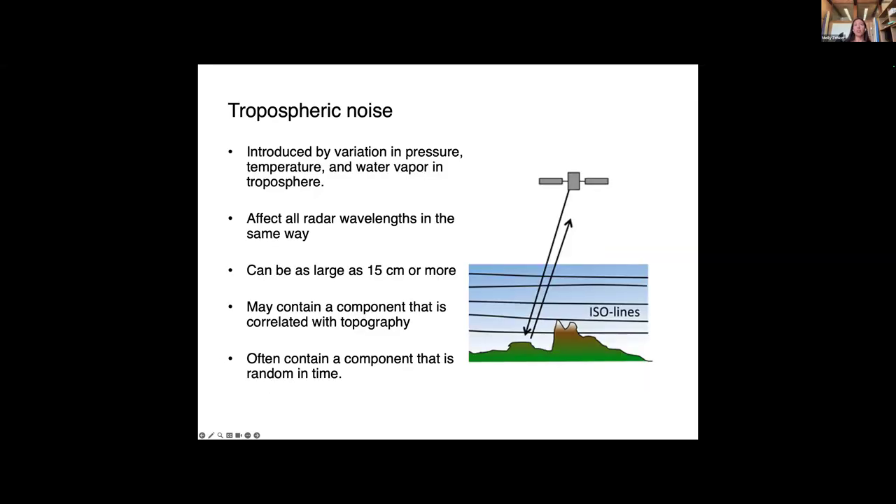So we also get noise from the troposphere. This occurs in your interferogram when you have changes in temperature, pressure, or water vapor, and when the satellite sends out a radar pulse, it travels through these changes in temperature, pressure, and water vapor and creates phase delays.